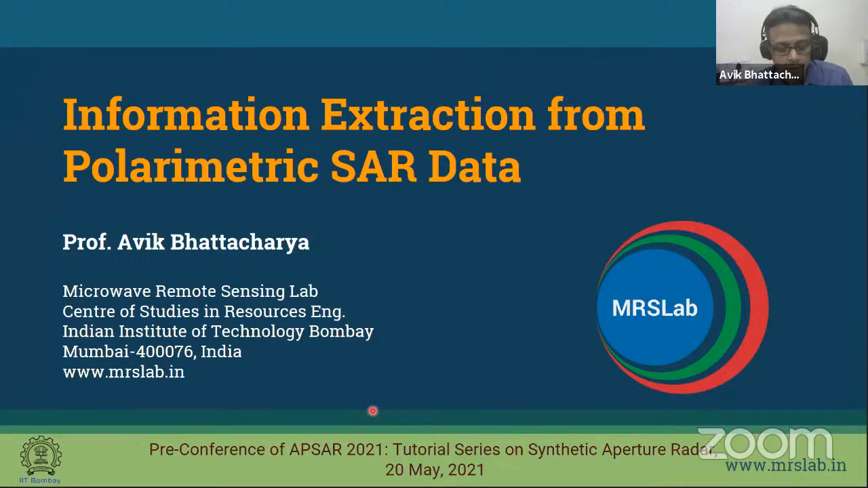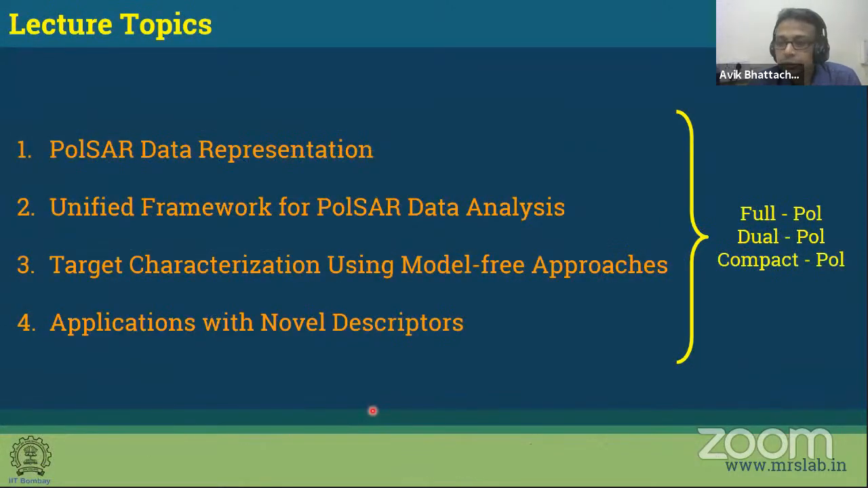So I go into information extraction. In this lecture, I'll be talking about 4 different topics, but they are related in some way. First of all, the representation, then a unified framework. These are all very new concepts, and then going on into applications. All of them will be involving full polarimetric SAR data, dual polarimetric, and also compact. They can be extended to them, and I'll show you some of the examples and results which we have with all these different modalities of data sets.